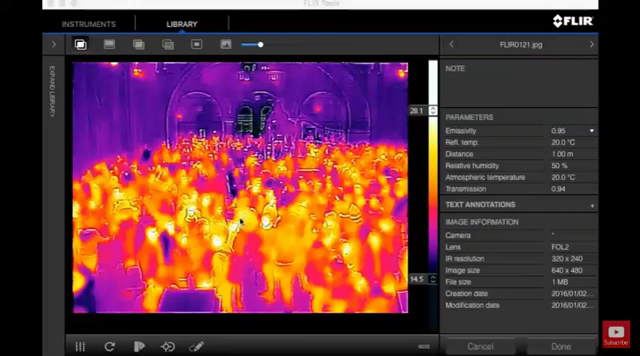Now when you first copy your images onto the computer, you'll basically just see the same as on your phone, the MSX technology, which is the combination of thermal and regular camera, or the outlines from the regular camera. But once you put it in the FLIR Tools application, which is available for Windows and Mac, you can do a lot more with it.